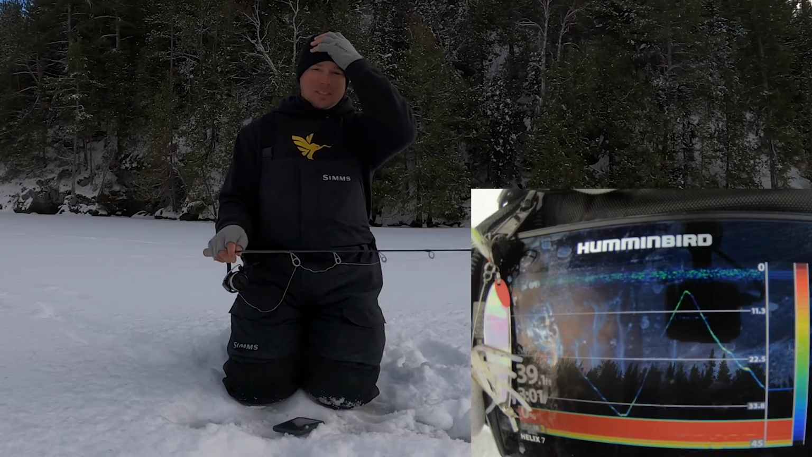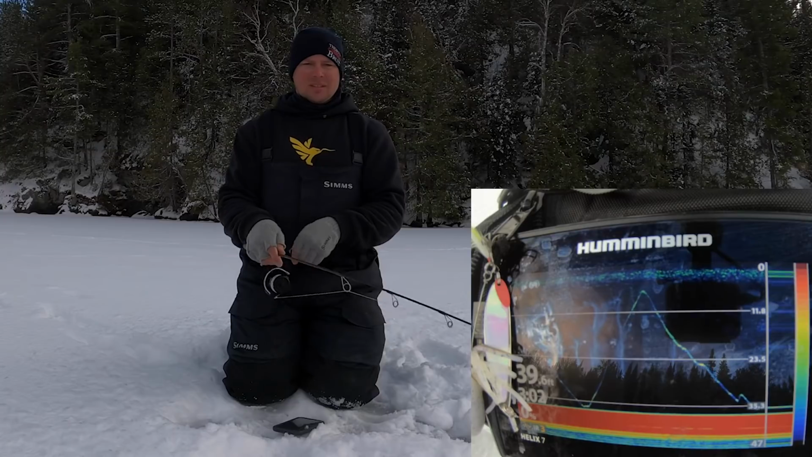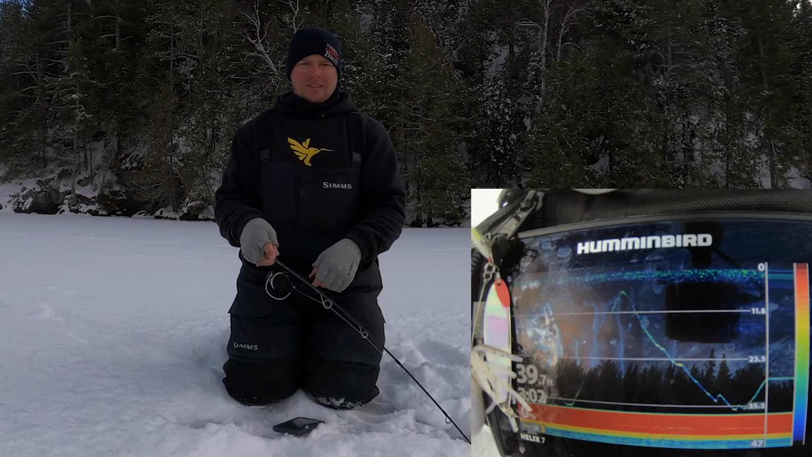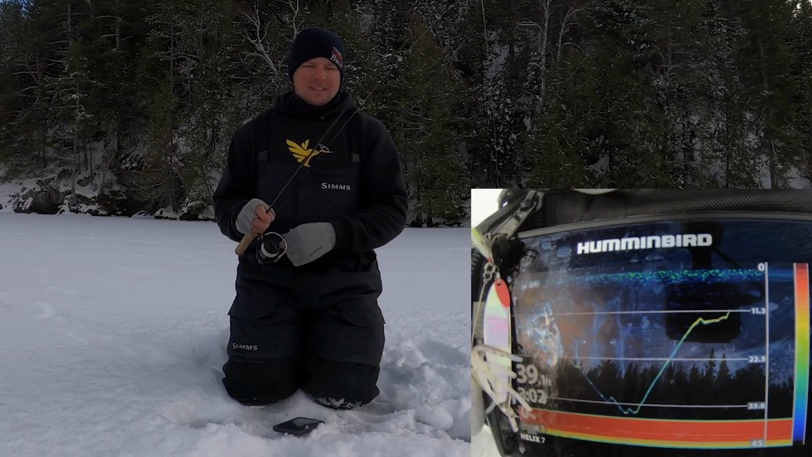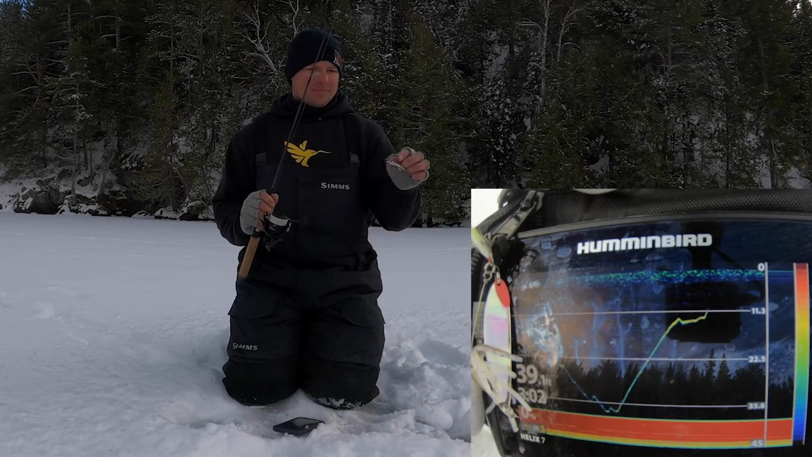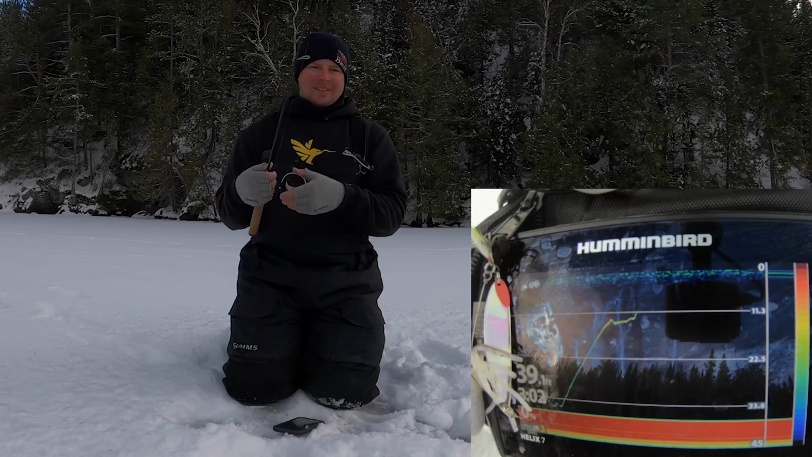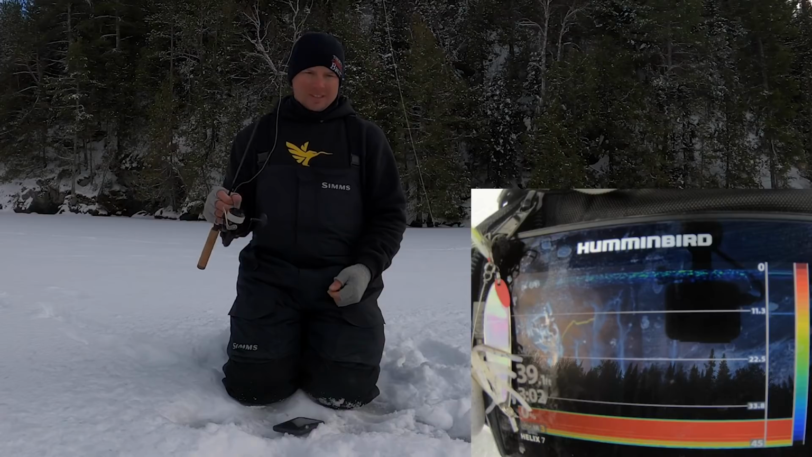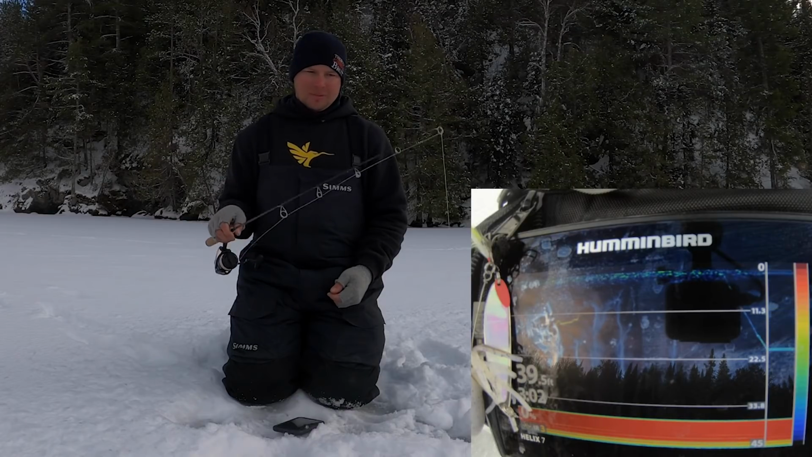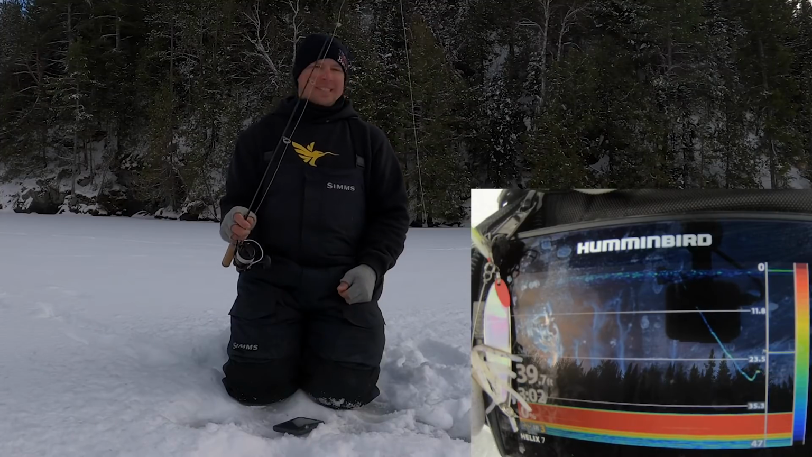This is a really nice mark too. Big mark. Bigger than any other marks I've had this year. That hurts. That hurts. Still on the jig and wrap. That's the thing with these, is they love them, they hit them, they chase them super hard, but they're not the greatest for hooking them, even with the upgraded hook. Dang it.